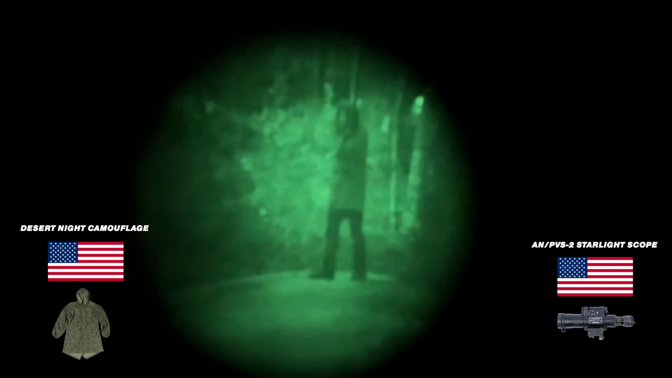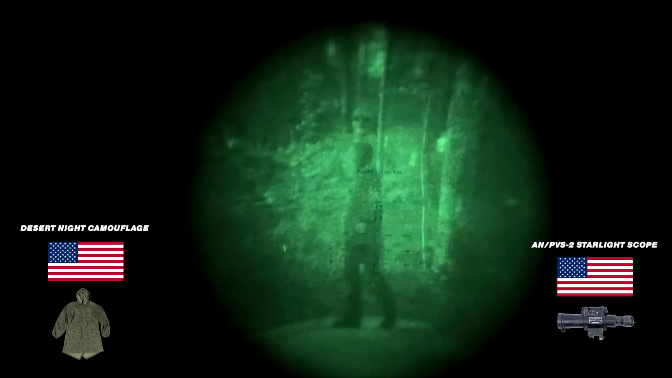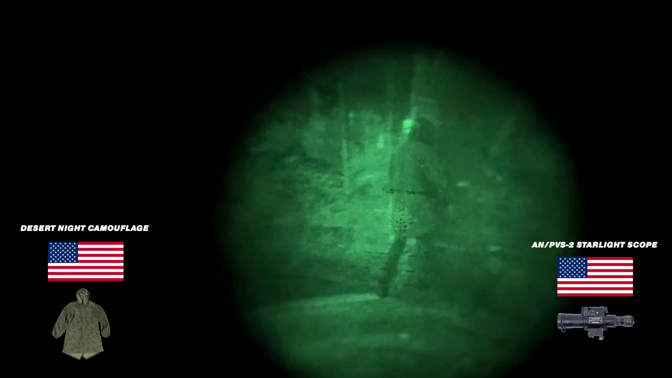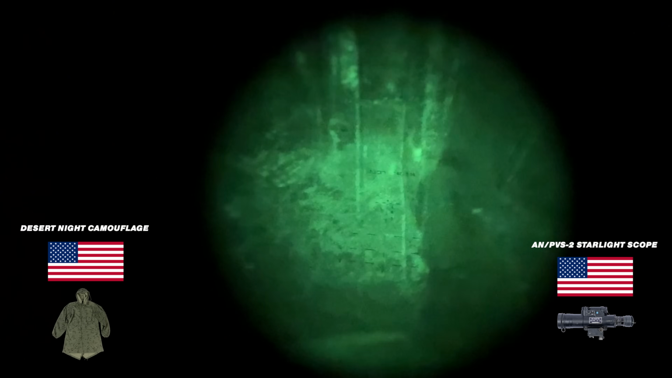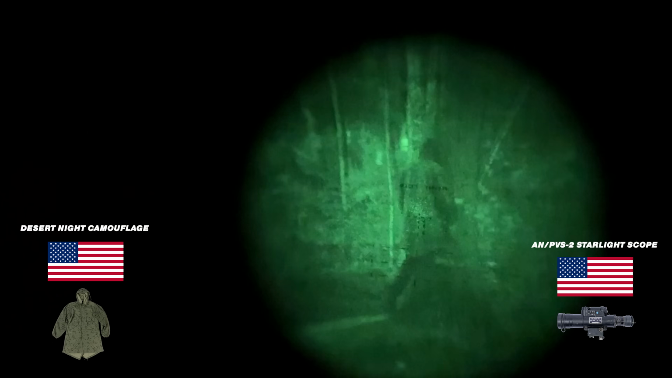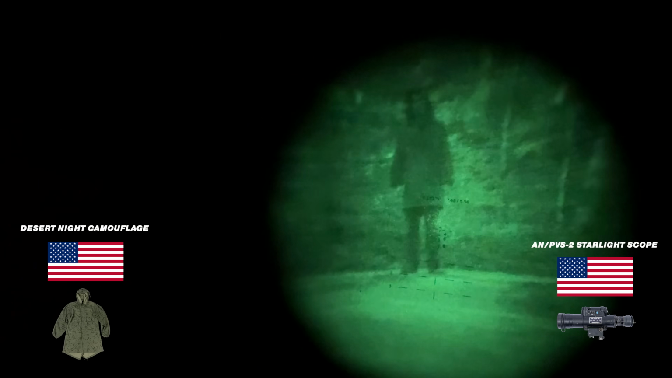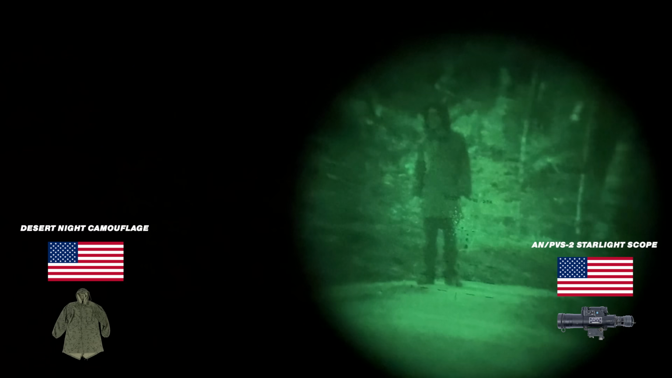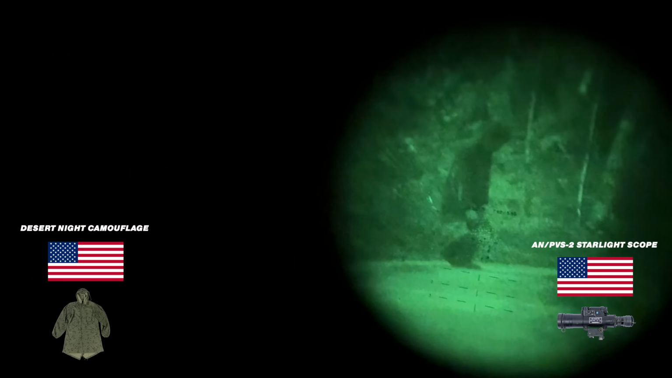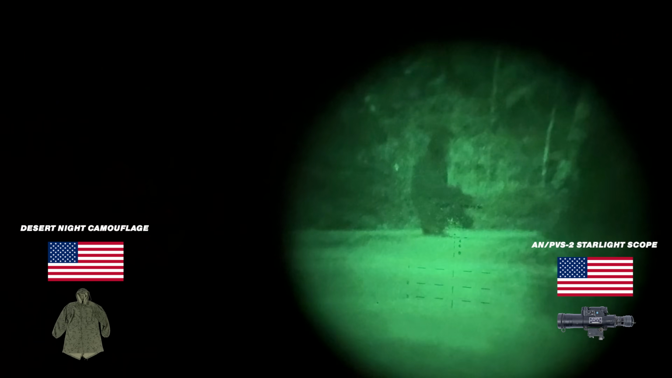One thing to notice here is that this is 10 times better than the NSPU, than the 1PN34. You can clearly see him. He's standing in front of a tree right now, but you can pretty much clearly see him standing there, moving his arms around. He's got the Desert Night camouflage on right now. And again, like with the NSPU, he just sort of glows, he really stands out. If he was standing in a wood line, I feel like I'd see him way easier than the KLMK. The Soviets might have the win on this.